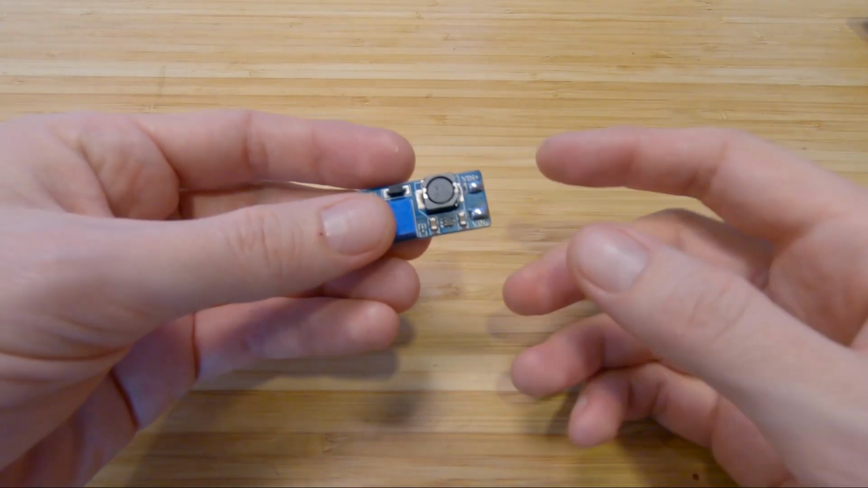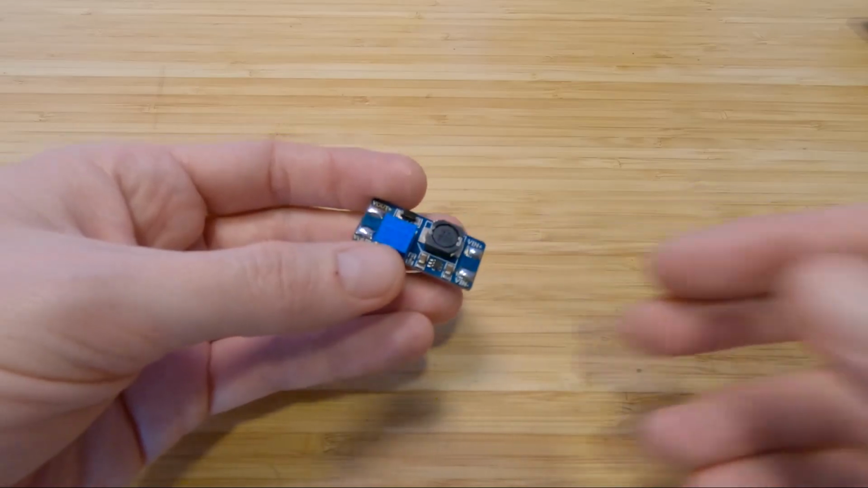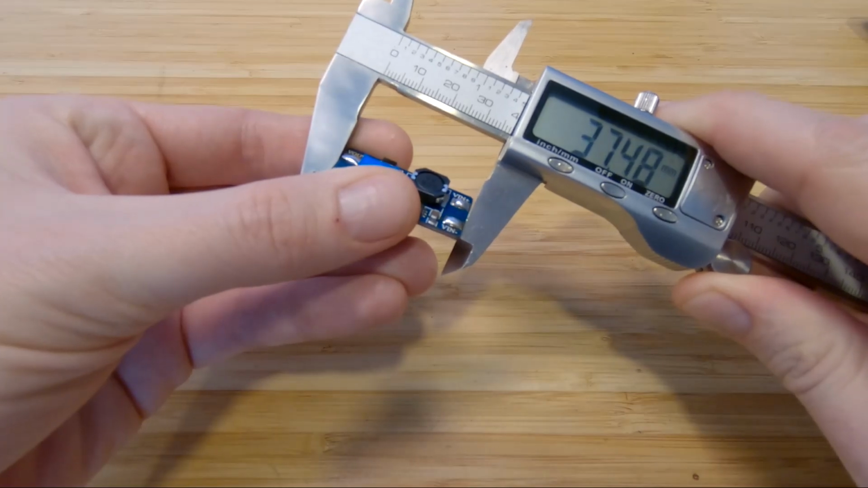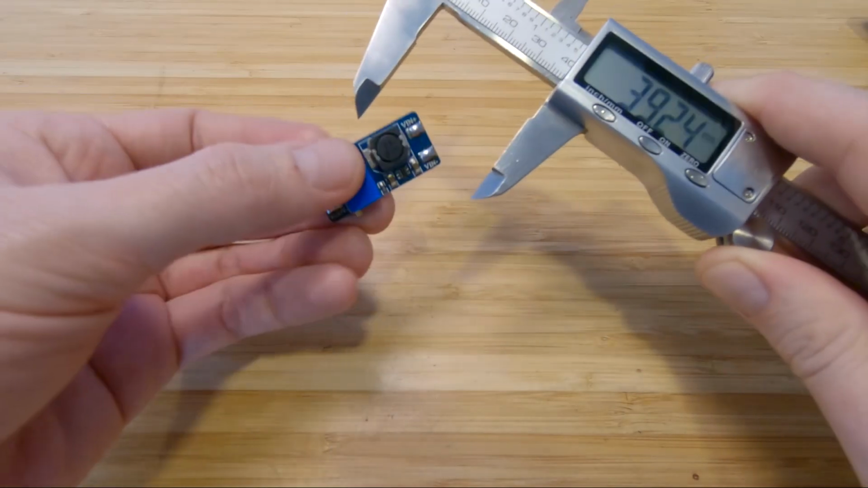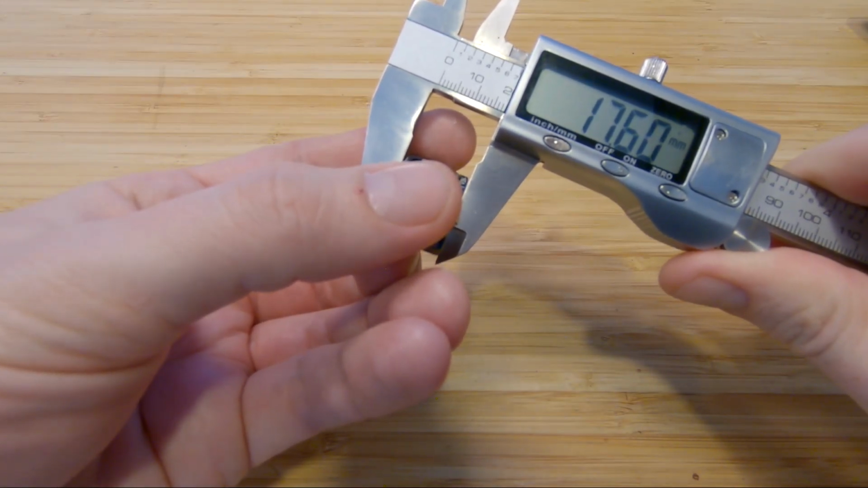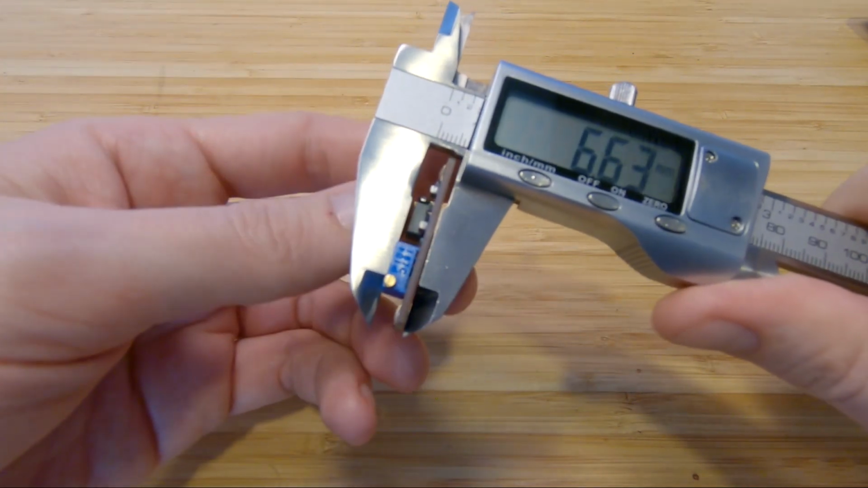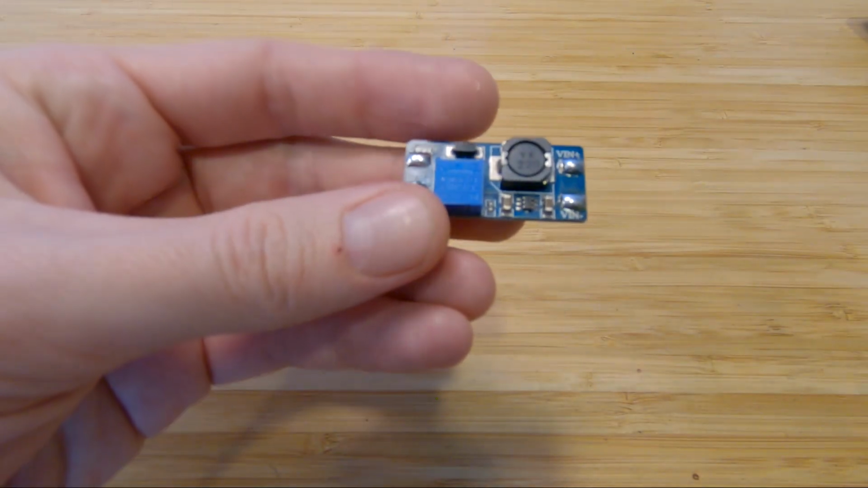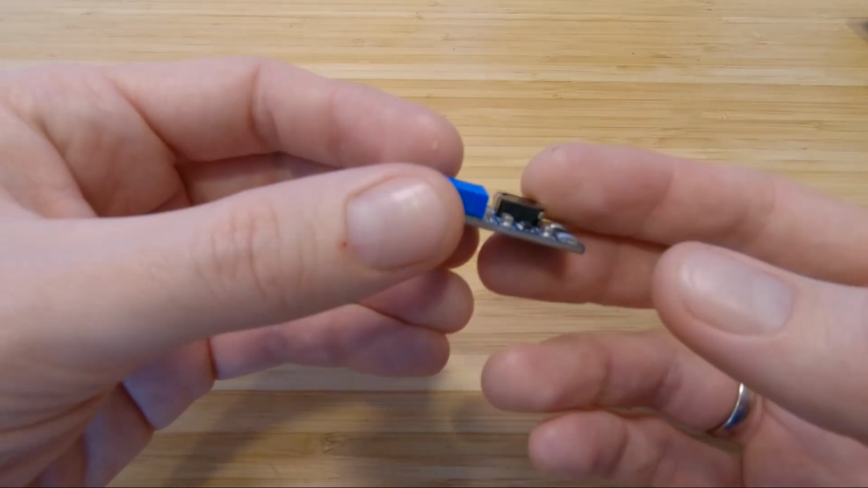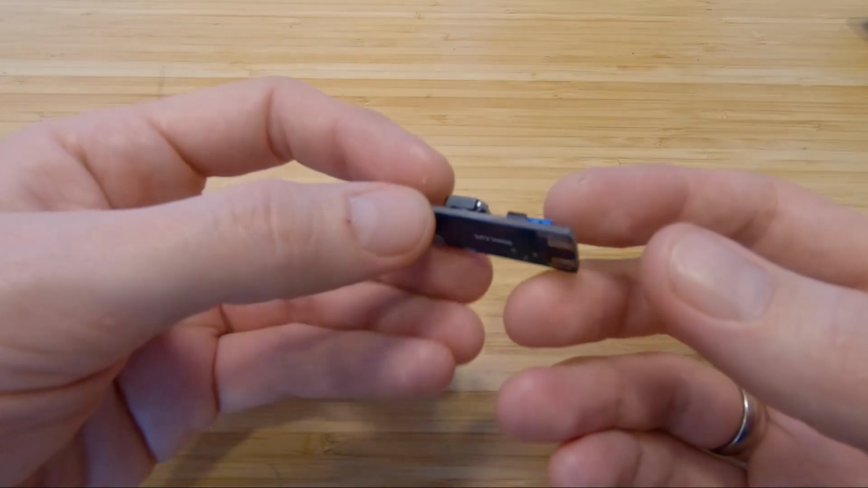Maybe a heat sink or something could give us some boost. But remember, the package is very small. It's almost 37.5 millimeters by almost 18 millimeters, and the height is almost 7 millimeters. So the package is very small. There's no room to dissipate the heat. So for small projects, with fans or something, it's good enough.